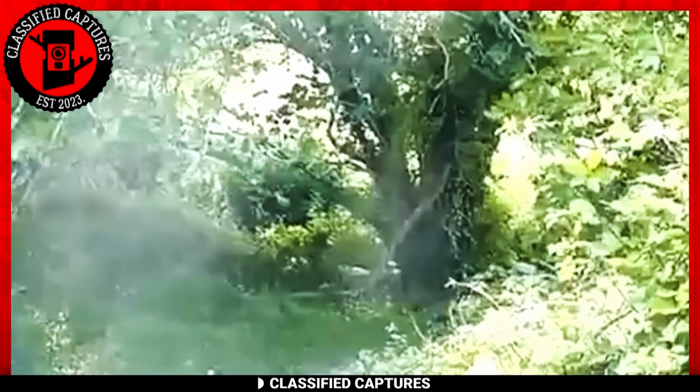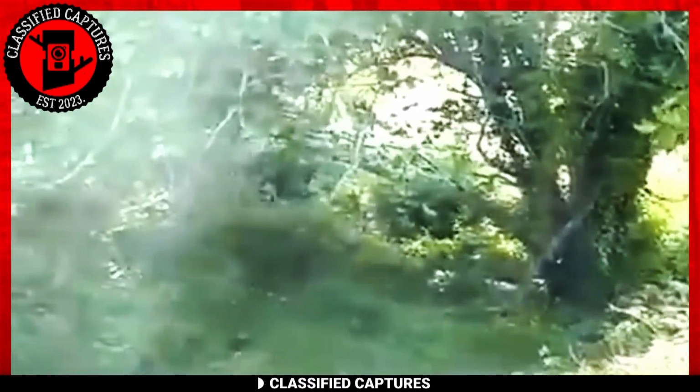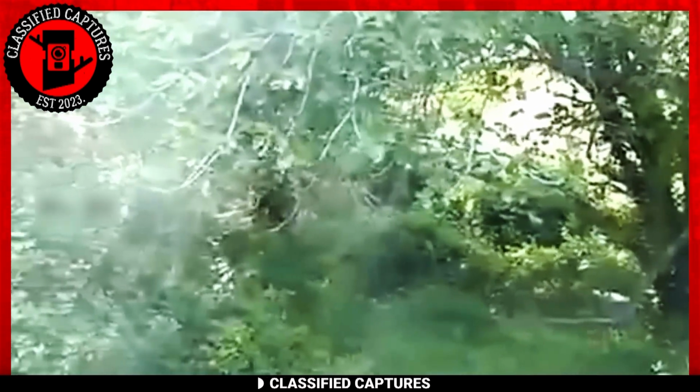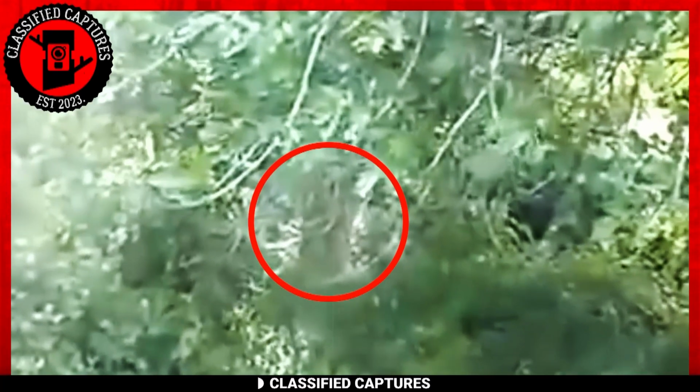Are these simply apes, perhaps a known species like chimpanzee or gorillas roaming the woods, or could there be something altogether different? Juvenile Bigfoots in the making, exploring the world and learning the ways of their elusive kind. It's a tantalizing enigma that keeps us guessing. What say you?